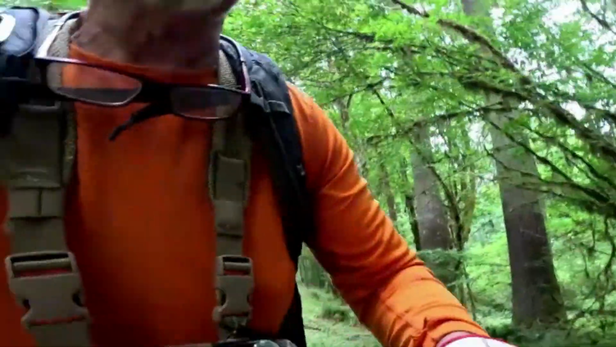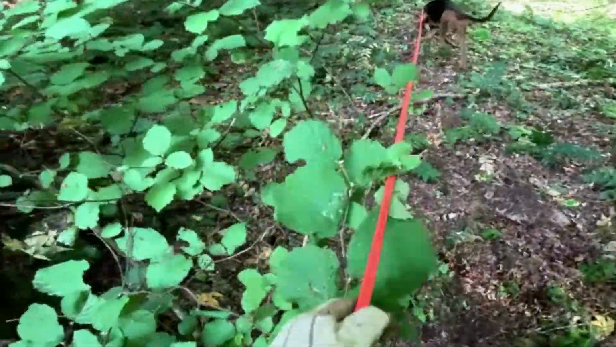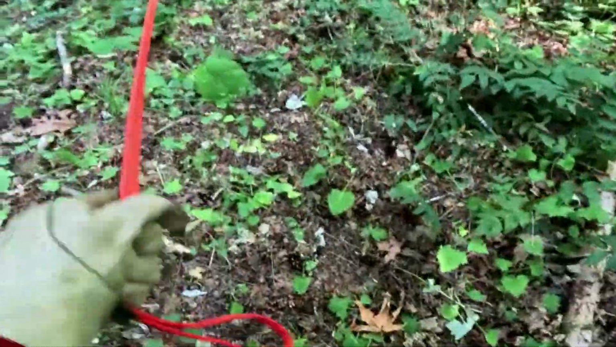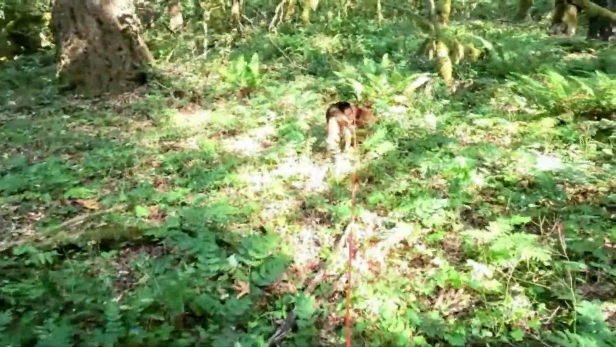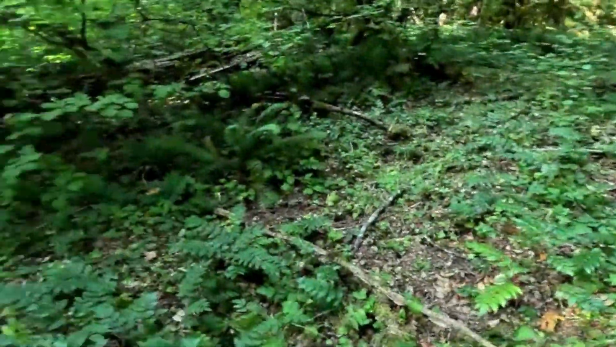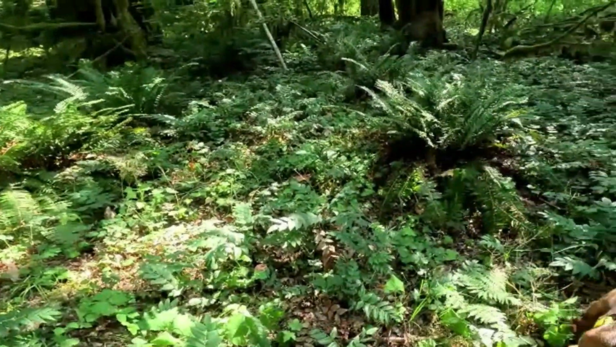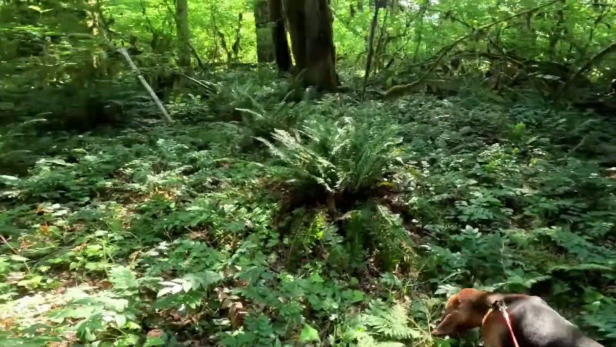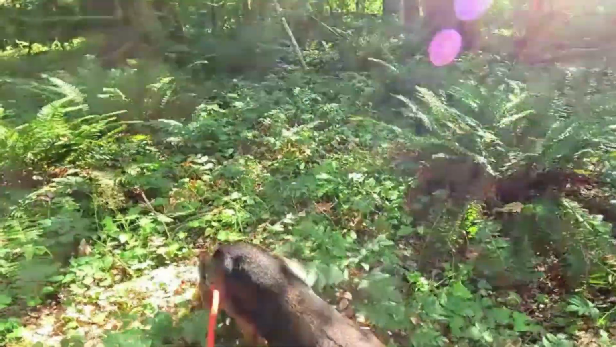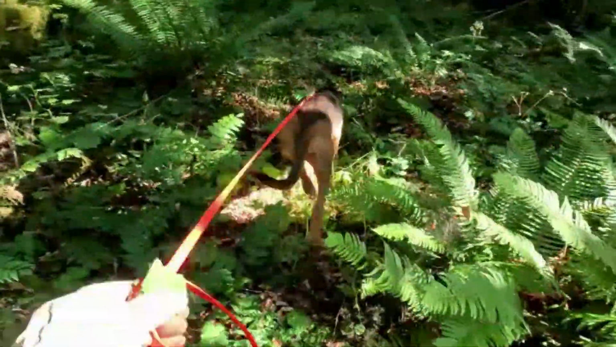Here we go. And she is just working it. She is just smelling everything. So, yeah, there's lots of smells here, huh? Oh, yeah. This is sort of a staging area for, I happen to know, for the deer and elk before they go into the swamp. They just don't go marching out there and present themselves to predators.